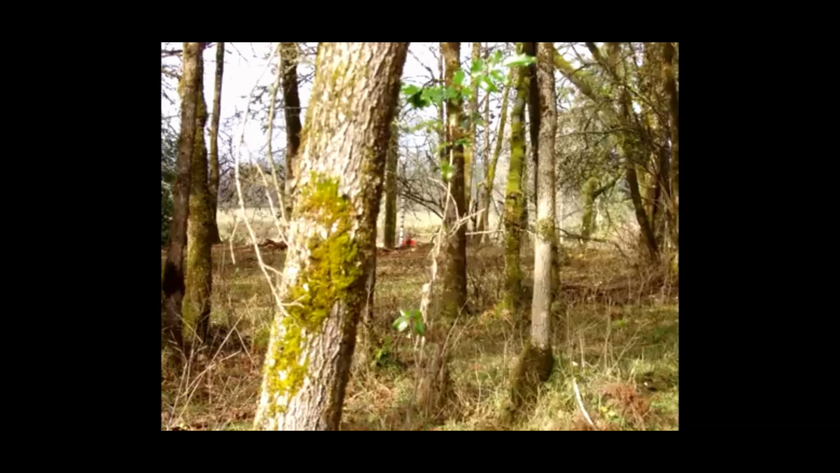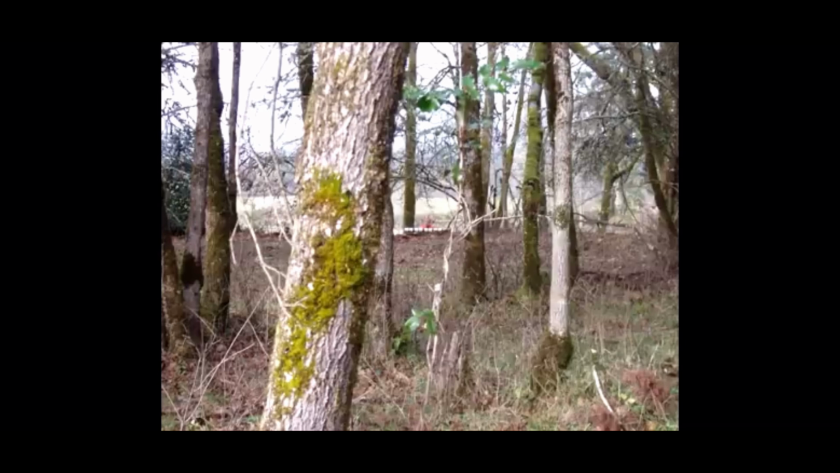However, after this was done, it was noticed that the framework of trees and bushes did not match that of the original footage. As it turns out, the point of view and David's location was too far to the west. It would have to be redone.